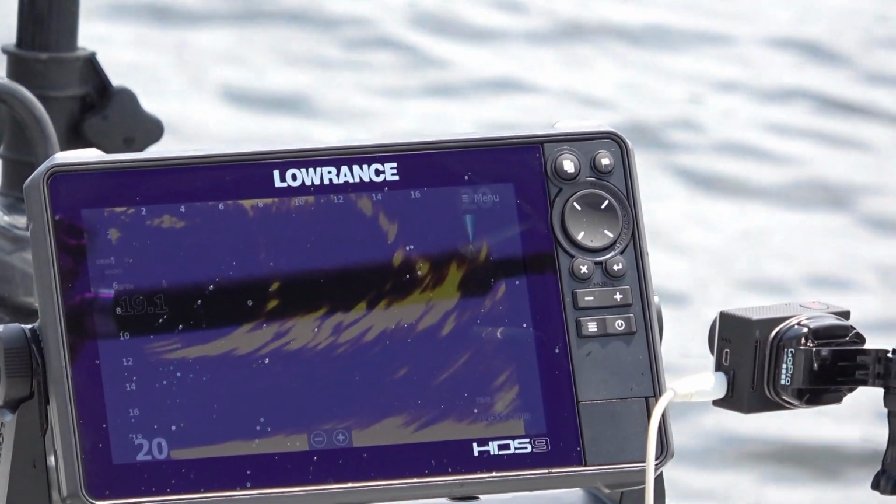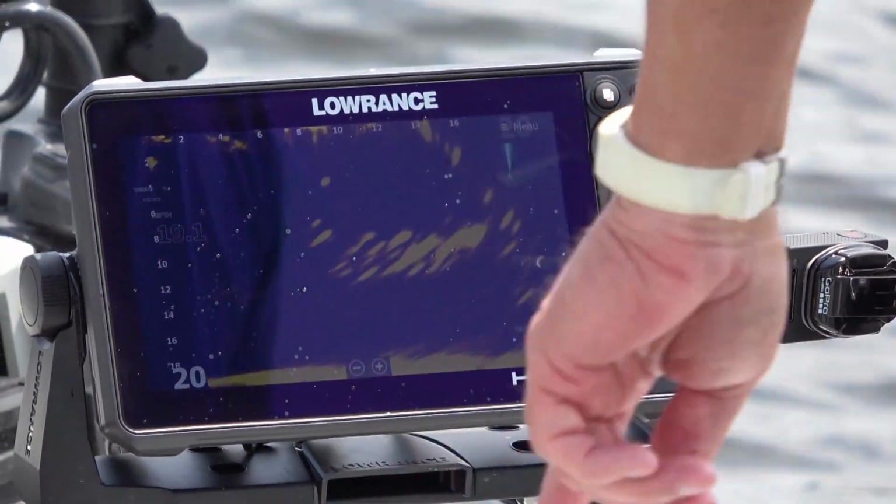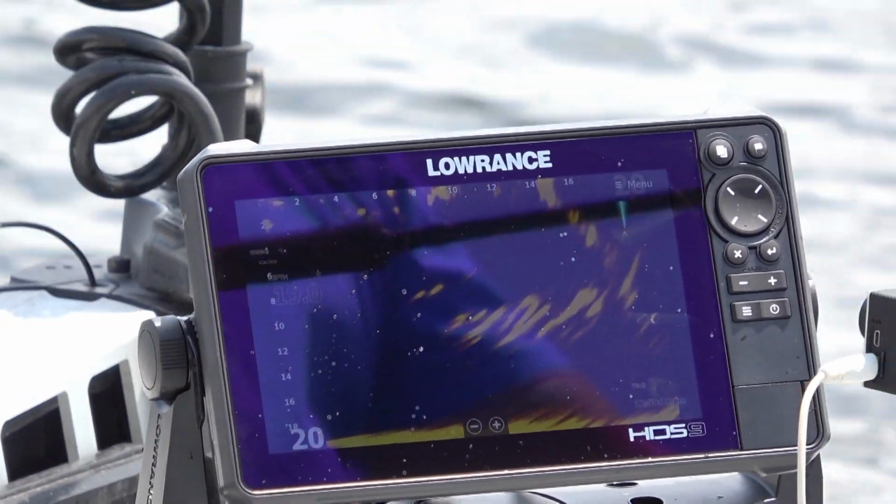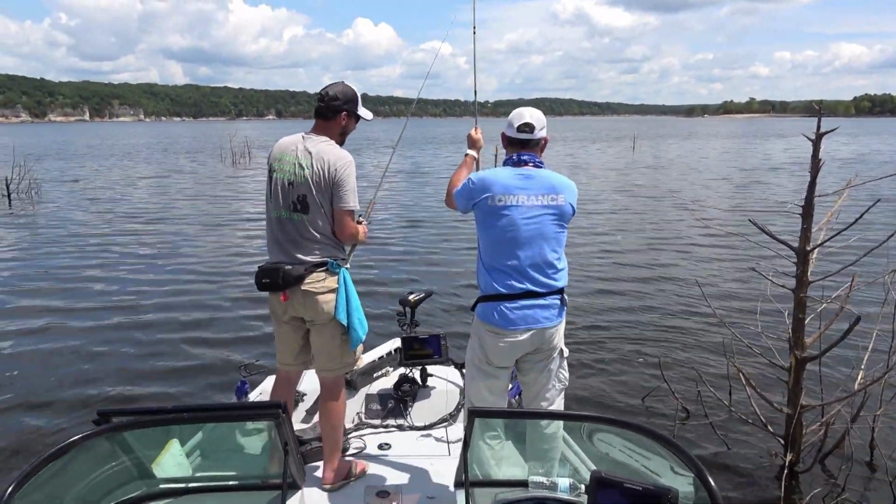Going right down to him. I should be right above him right there. I'm gonna watch mine. There comes mine. Yep, right there. On the back side, it'll troll up just a little bit. Stay in the zone there. Oh, come on, come on, Big Daddy.